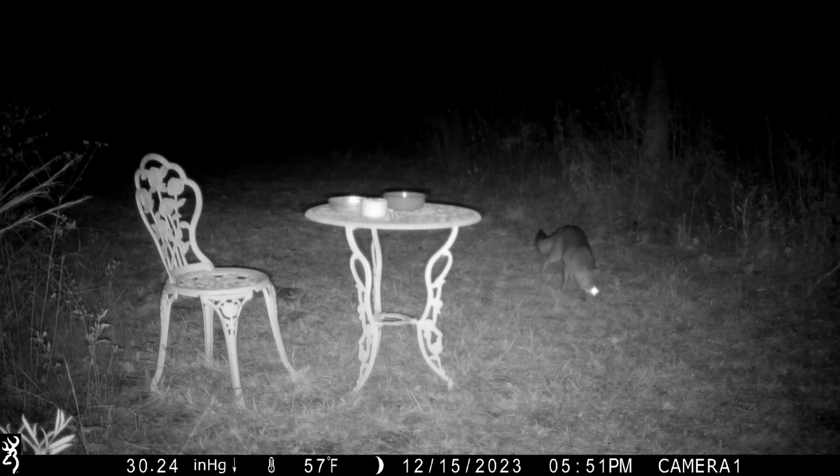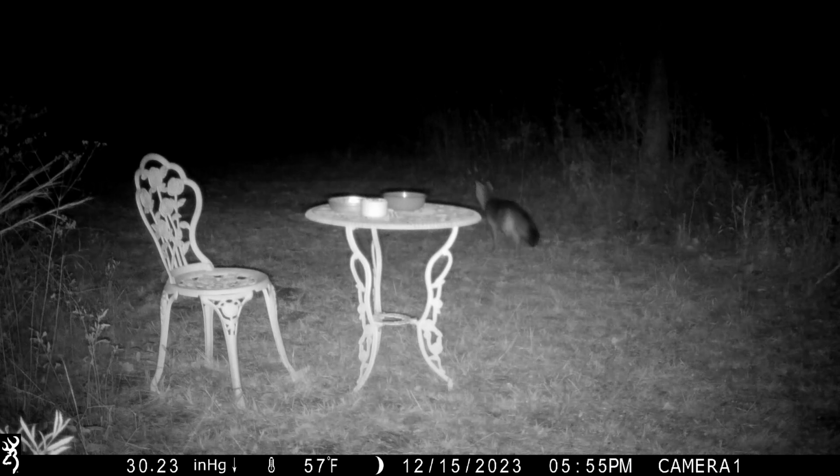So he's not liking the table and chairs. I think that makes him nervous, but then the amount of raccoons that show up, I think, has him a little leery. He's definitely smelling that food. He knows there's corn. Now he is eating some grain there. And he's leaving. Bye. He's just standing right there.